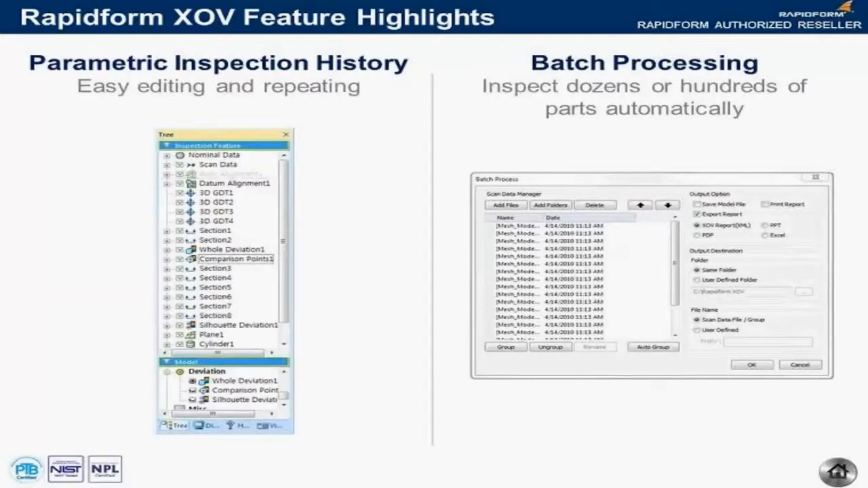I mentioned this earlier, but I want to reiterate the benefits of parametric inspection history. And you can see another history tree shown here with a lot more elements to it.